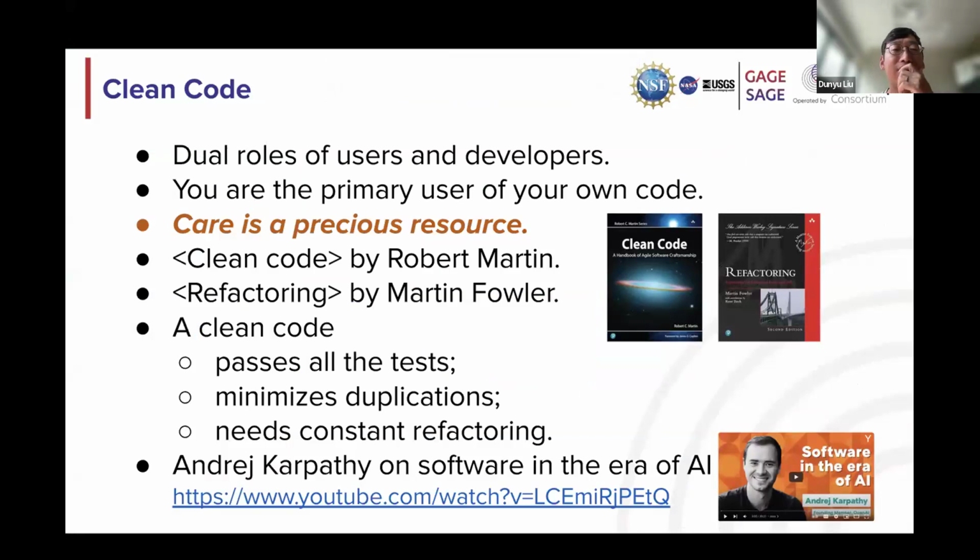And this is for if you are interested to be a developer. I think for scientific software, we are always both users and developers. And maybe two resources if you want to become more efficient in coding and developing software systems, and this Clean Code that introduces the idea that your code needs to pass all the tests and minimize duplications and needs constant refactoring.